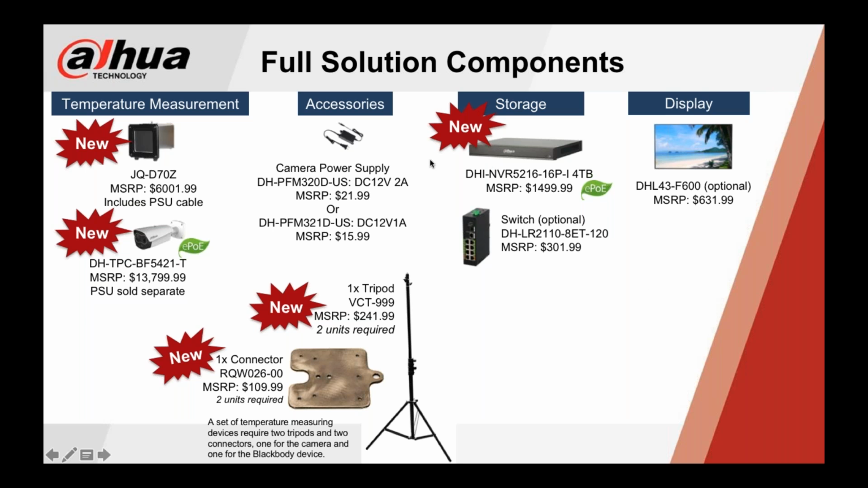Your storage device is a must, so you do have to have that facial recognition storage piece right here. A switch is optional if you do need it, and a display monitor is optional too if you do need it. And then the tripod: unless you're going to source your own, you would need two of those. And then these connector plates, regardless of whether you're using your own tripods or not, you do need these connector plates, so you would need two of those.